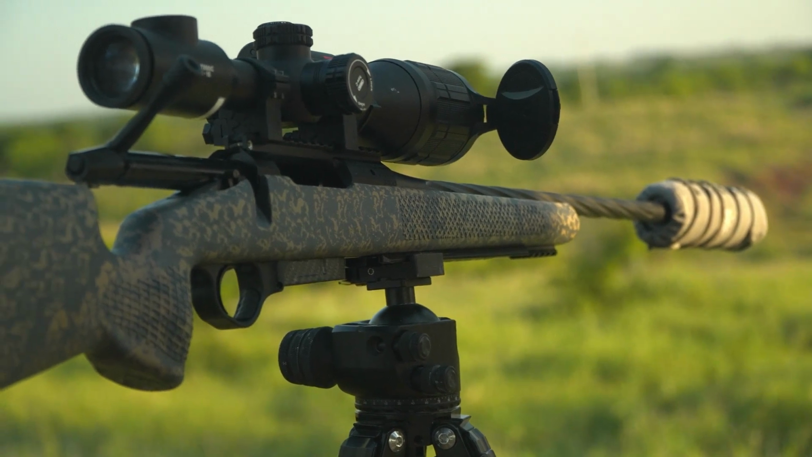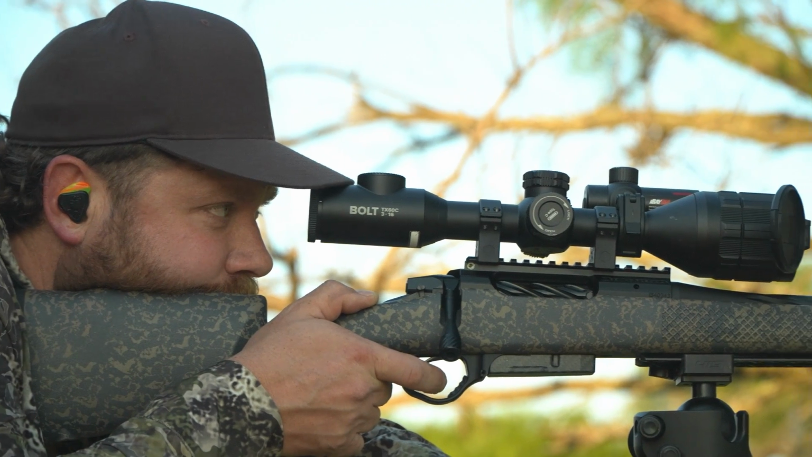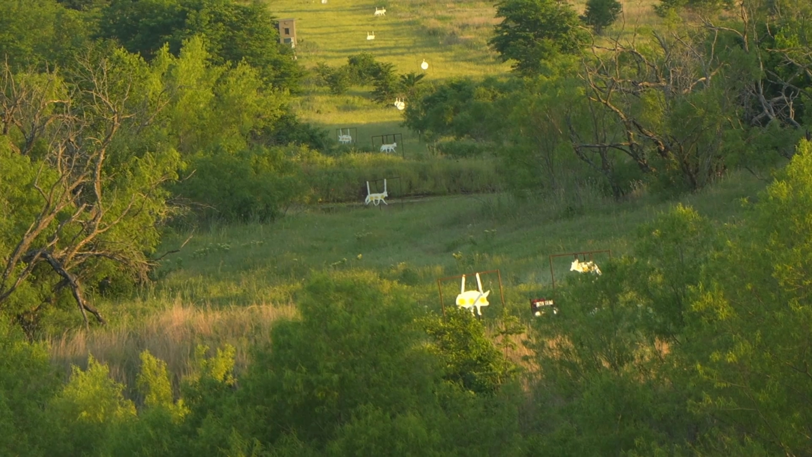First thing we did yesterday is took it to the range, zeroed it up, shot steel out to about 350 yards, went 1 for 1 on steel out to that distance, and then we went hunting. I made a mistake in the dark.